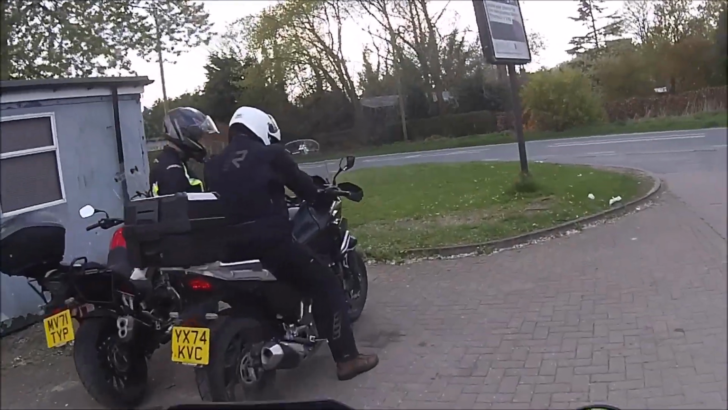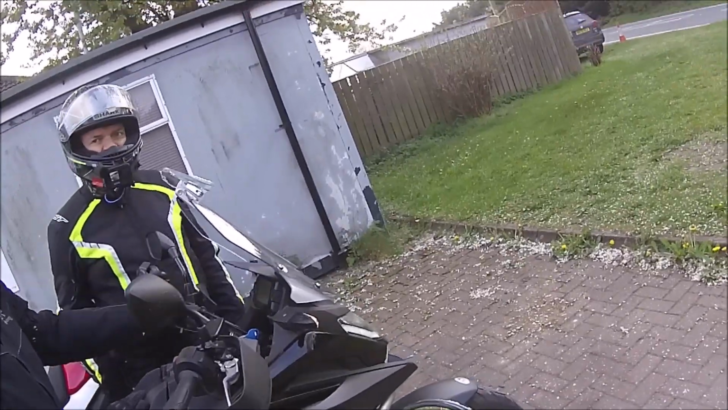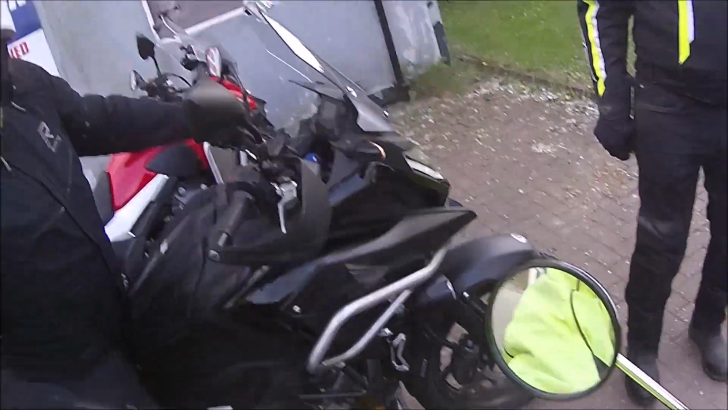I tell you what, the cost of running this bike is becoming a burden. £3.26 to fill it up. Give it a bit of a clean, Gray. It's looking a bit grubby.